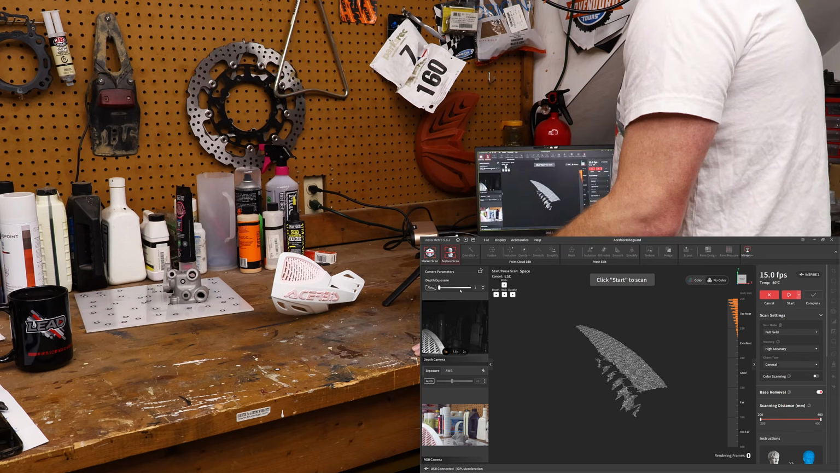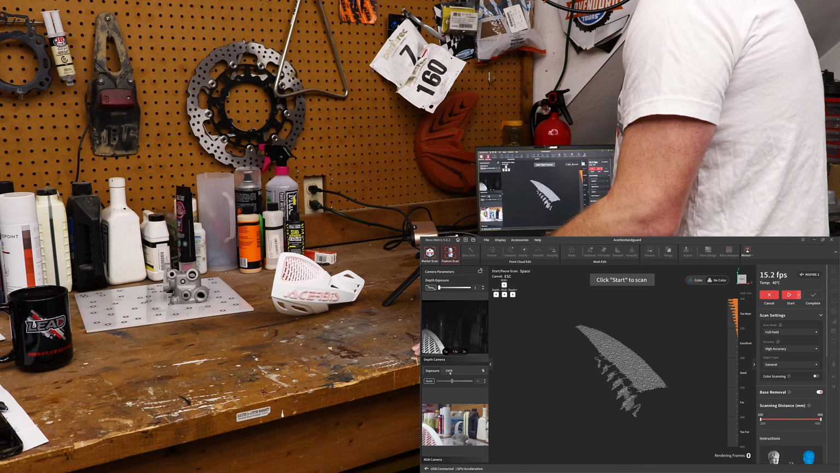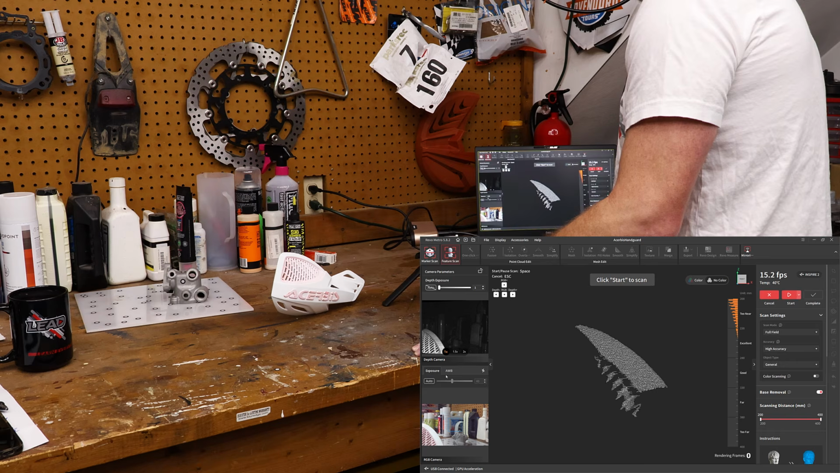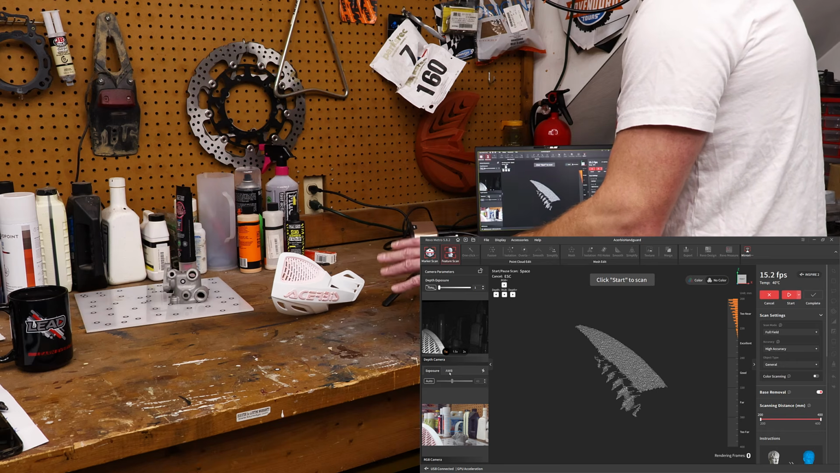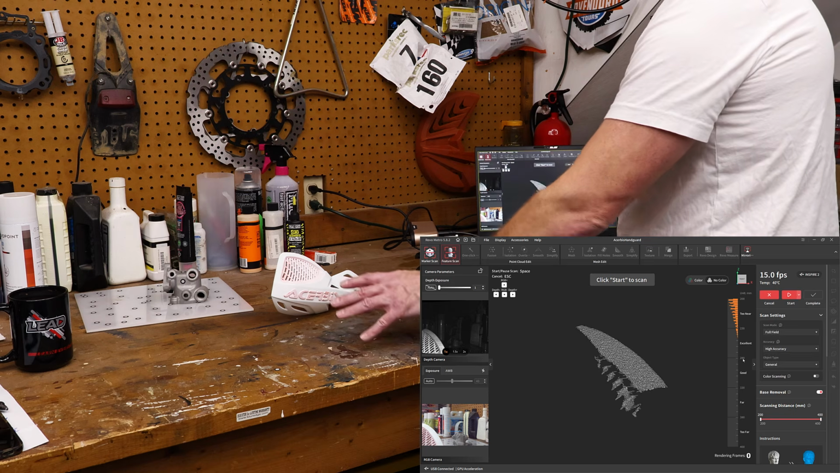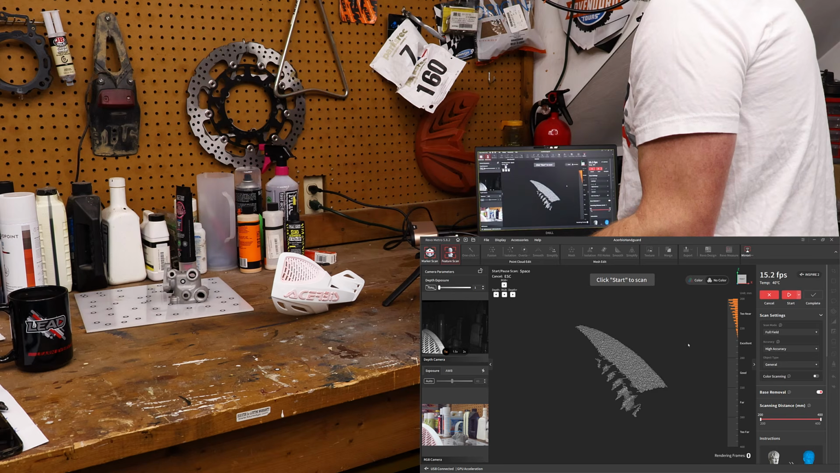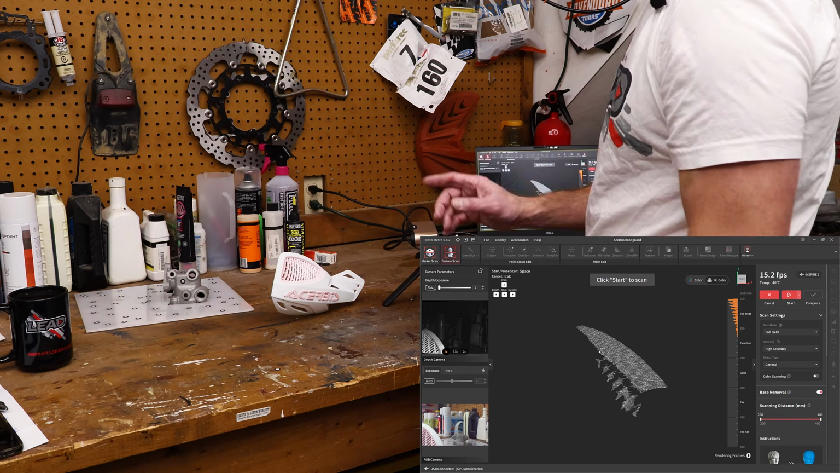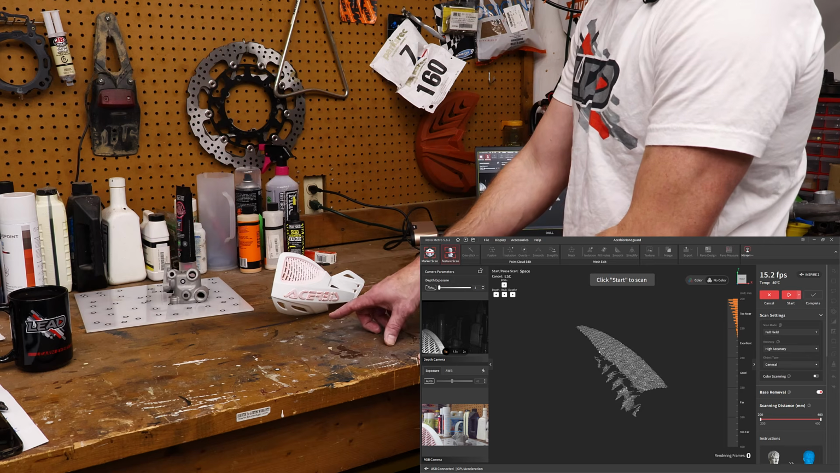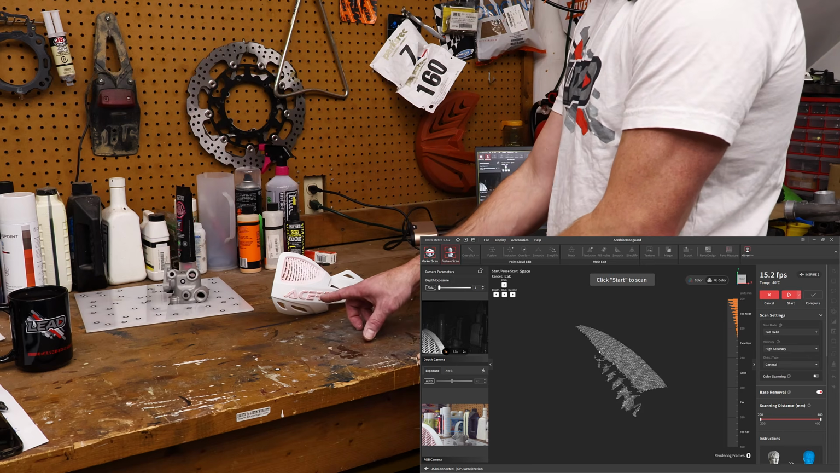And then the next thing we want to look at is the exposure. Down here at the bottom, the exposure and the white balance, I'm not too worried about those because we're not capturing color. If we were capturing color, we would want to enable color scanning. Because this thing has white scan spray on it, it doesn't really do us any good to capture color. But a quick point on that is if you are scanning something that does have color, it will actually help the tracking.